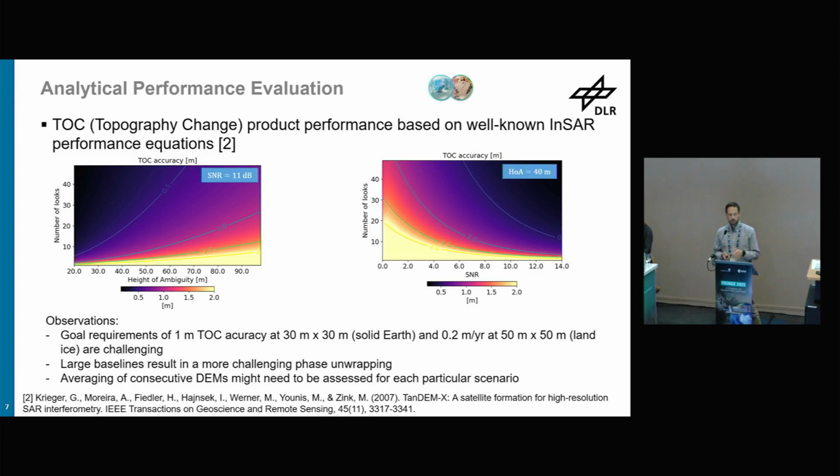So on the plot on the left, what you see is the topographic change accuracy as a function of number of looks and height of ambiguity for a fixed SNR. And on the right, you have the accuracy, again, number of looks, but versus SNR for a fixed height of ambiguity. And what we can see is that, for example, if we take this particular case of solid Earth with a goal requirement of 1 meter accuracy at 30 meter by 30 meter resolution, we see, and this is the cross you just saw coming up, we would need a height of ambiguity of 42 meters in this particular case for this SNR.